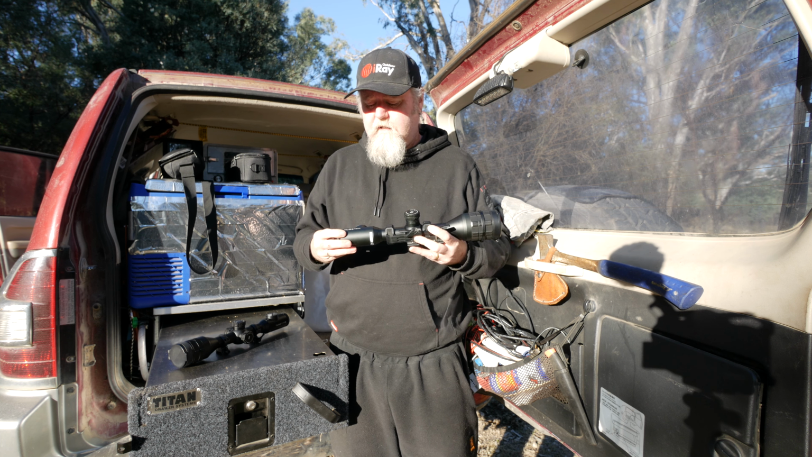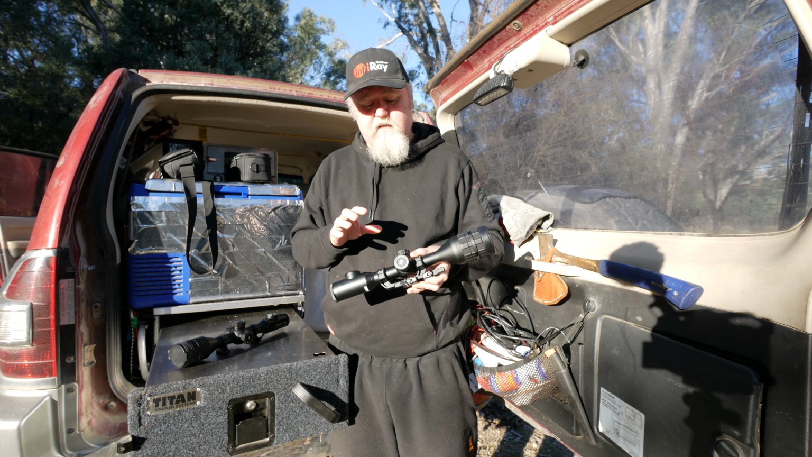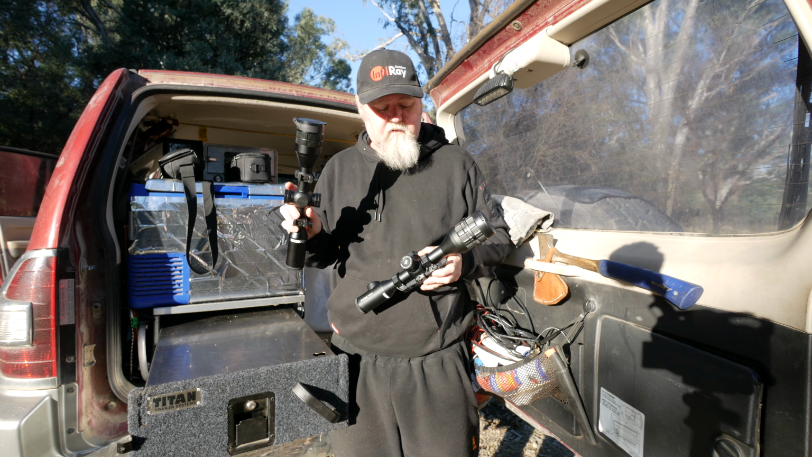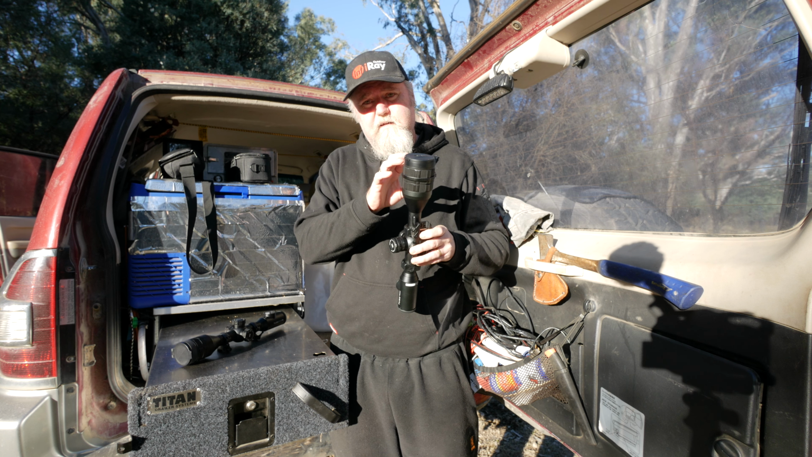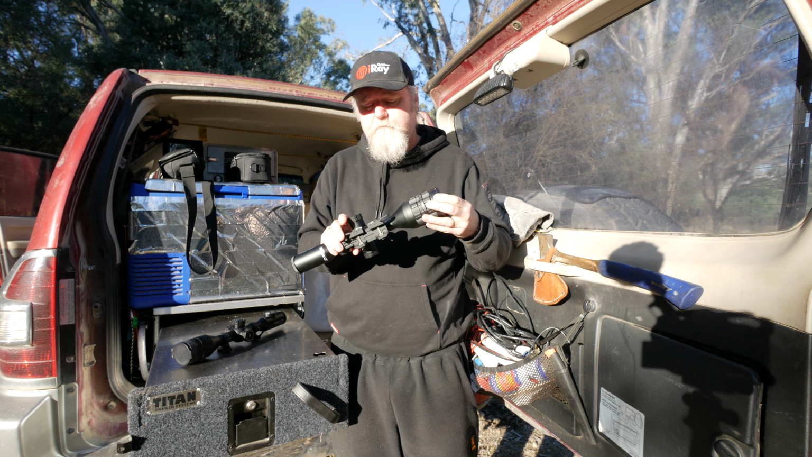So that's about it. Which one's better? It depends on your financial situation. You're not going to feel terrible about having this guy. This is still a fantastic scope, but this one is definitely a bit of a step up. It's a step up in price, a step up in resolution in the sensor, and a step up in thermal power with the 60mm lens. So that's it.